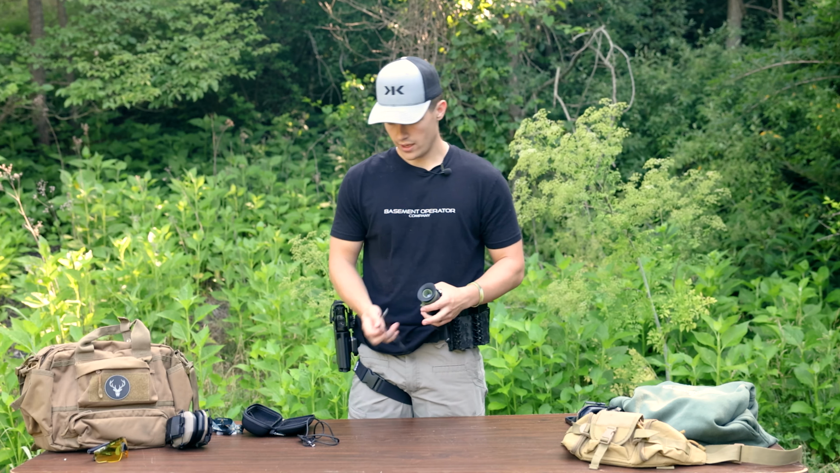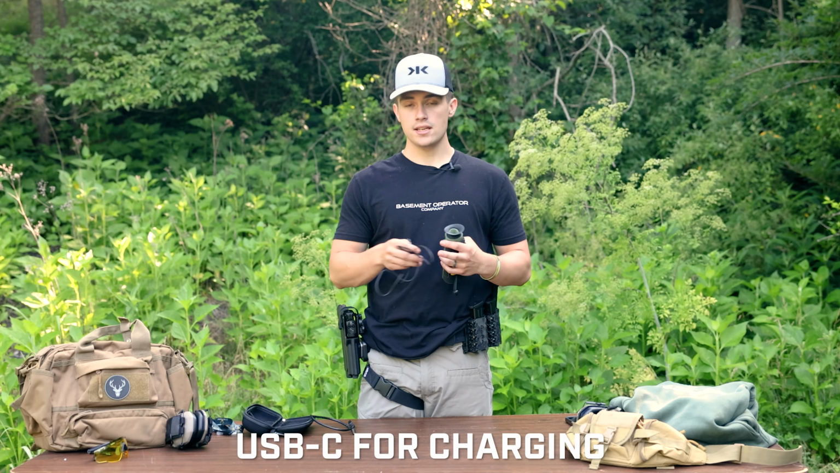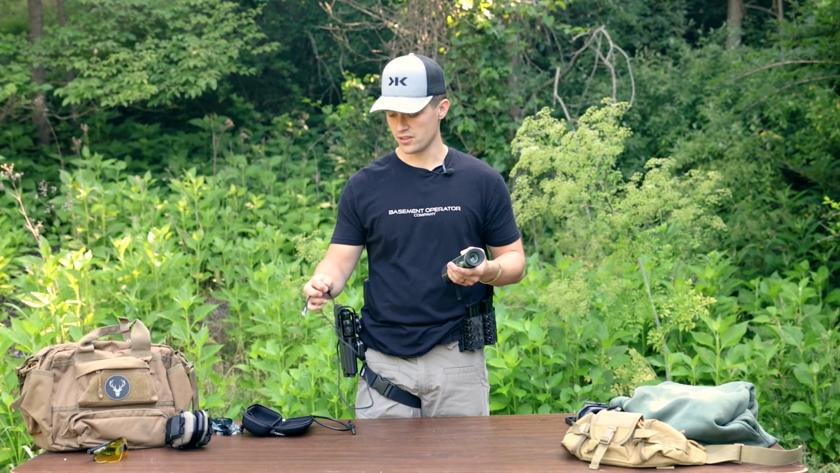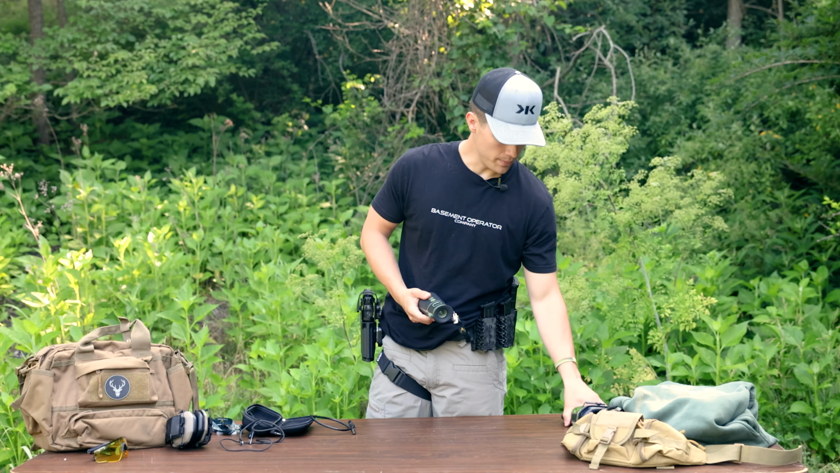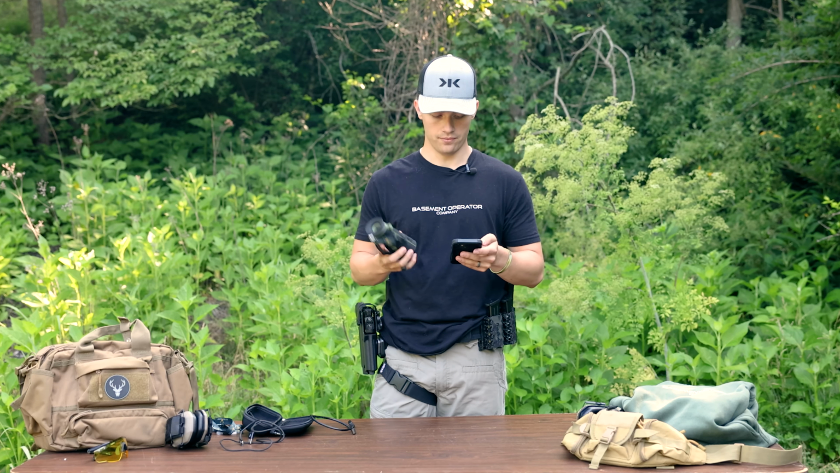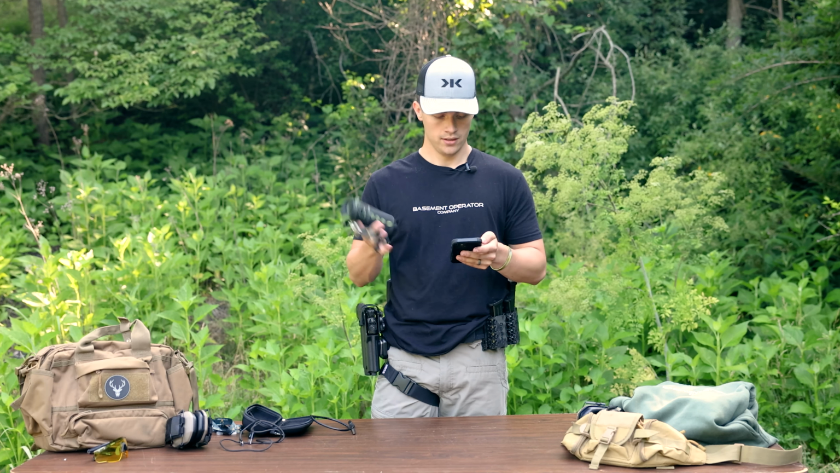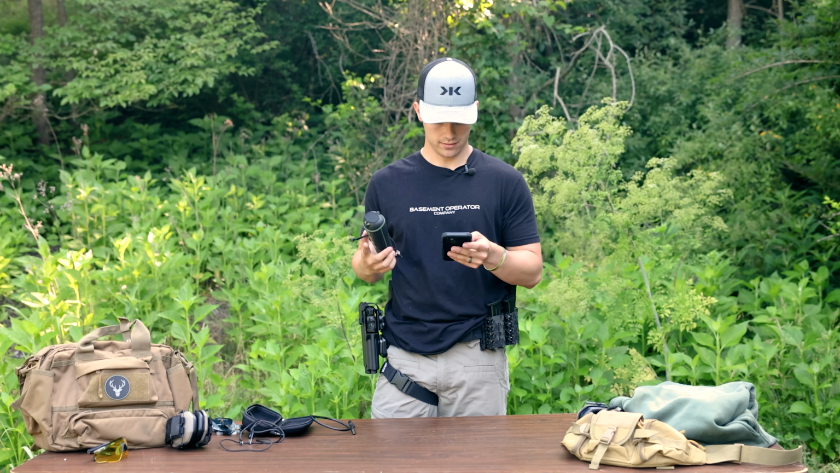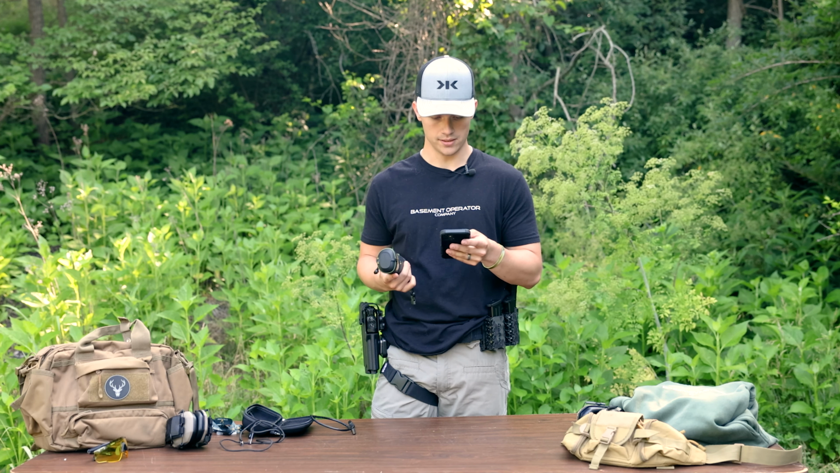For charging, there is a USB Type-C charger. You just plug it into your wall outlet. Very simple, very easy to do. The battery life, I have not ran it completely dry. I was fairly impressed with the battery life, actually, but it boasts, let's see, in here. It was a pretty substantial number.